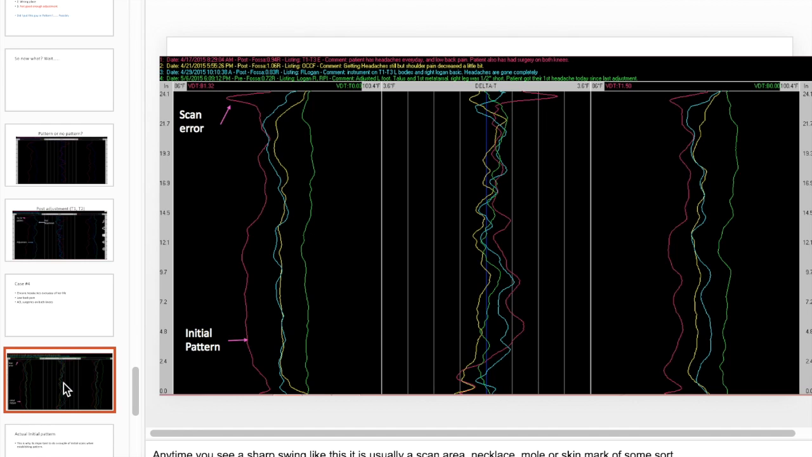This is a good teaching lesson. When you scan, the reason it's important to do multiple scans in the beginning is because if you do one scan and it's a scan error, then your next scan is going to look like a scan change, even if it wasn't a scan change. So this is a scan error. She had dreadlocks, and that's what it can look like when you scan the neck and get a cold sweep like that.